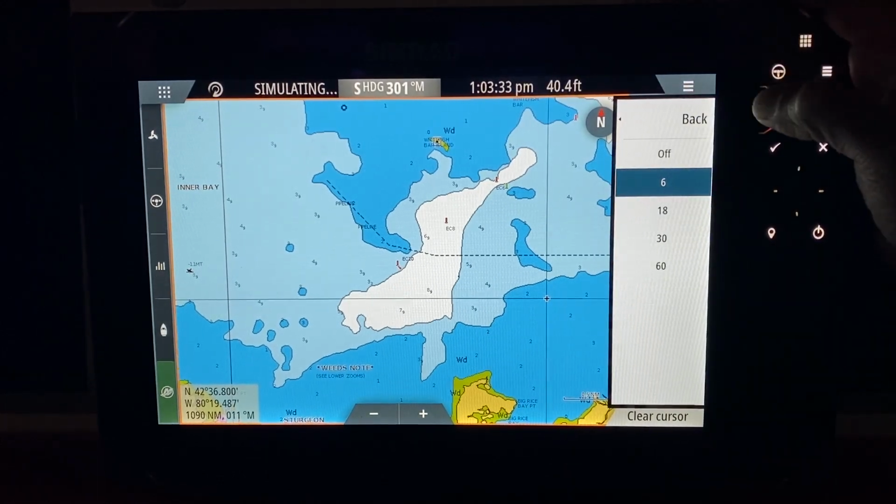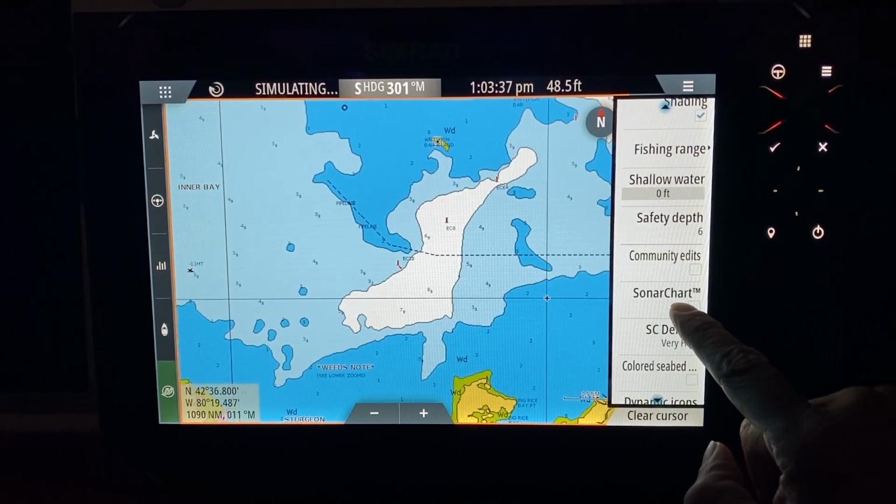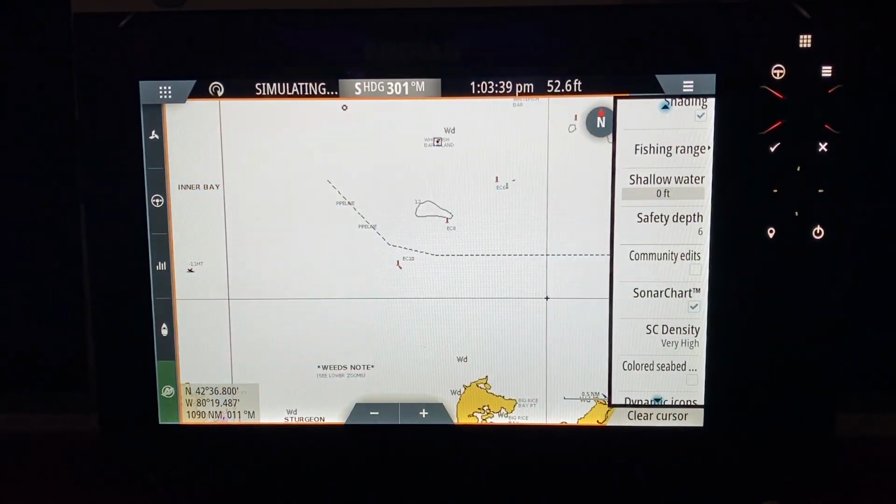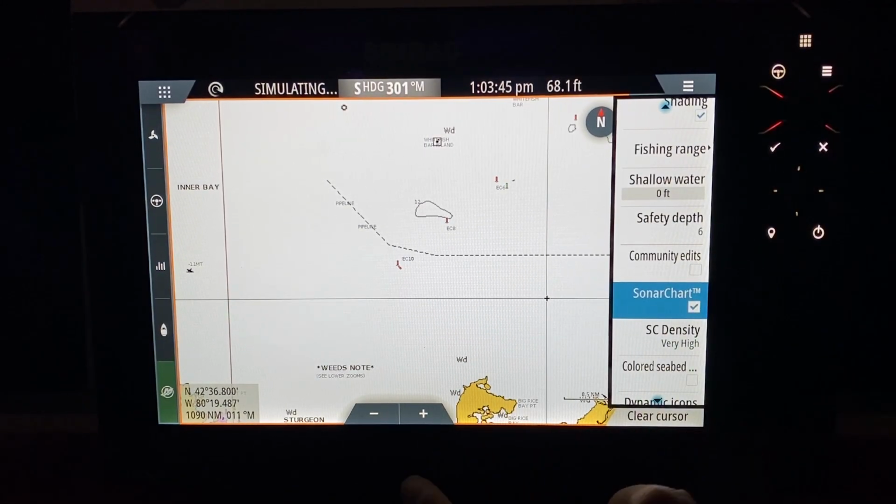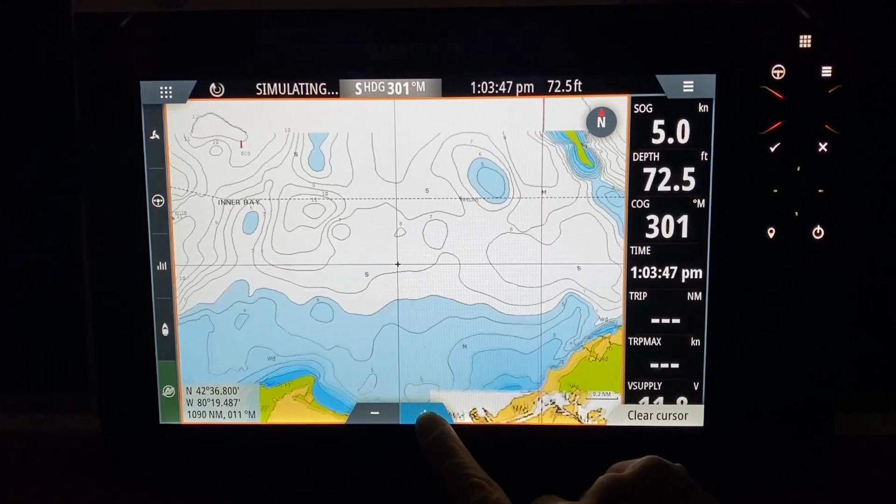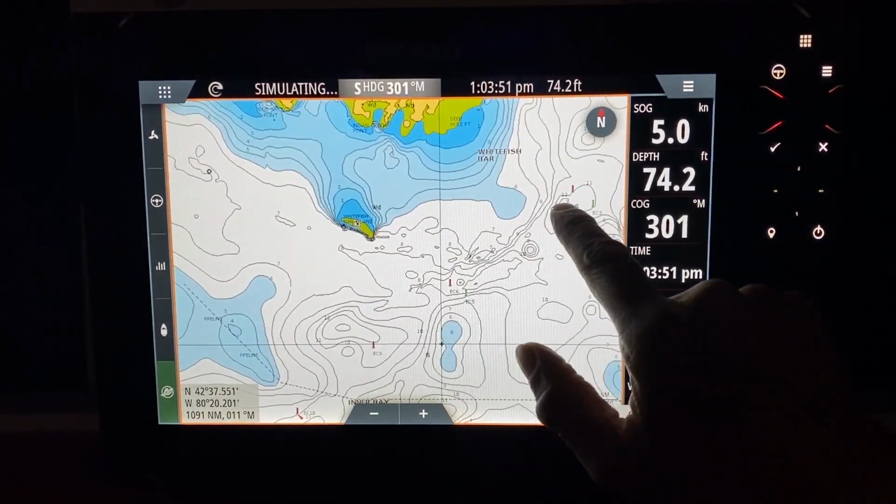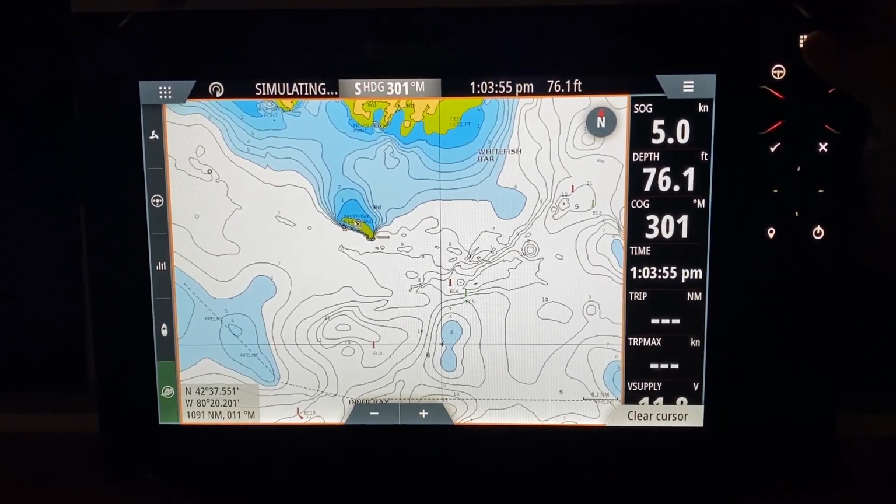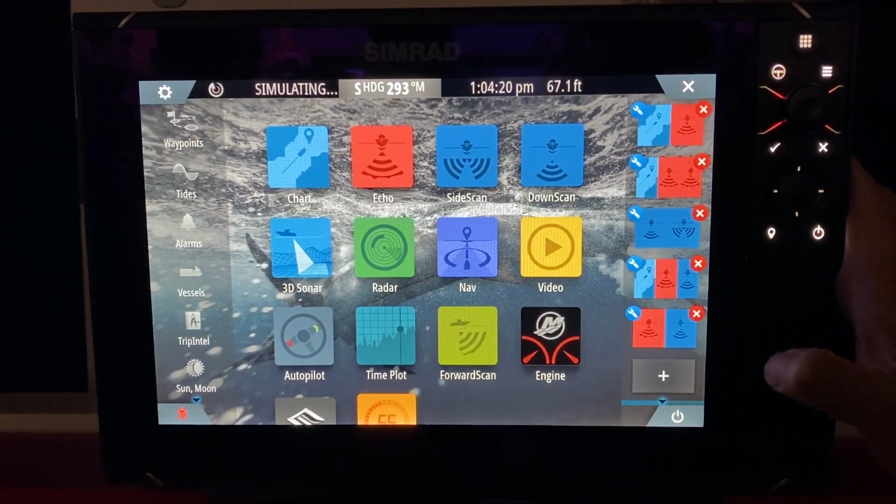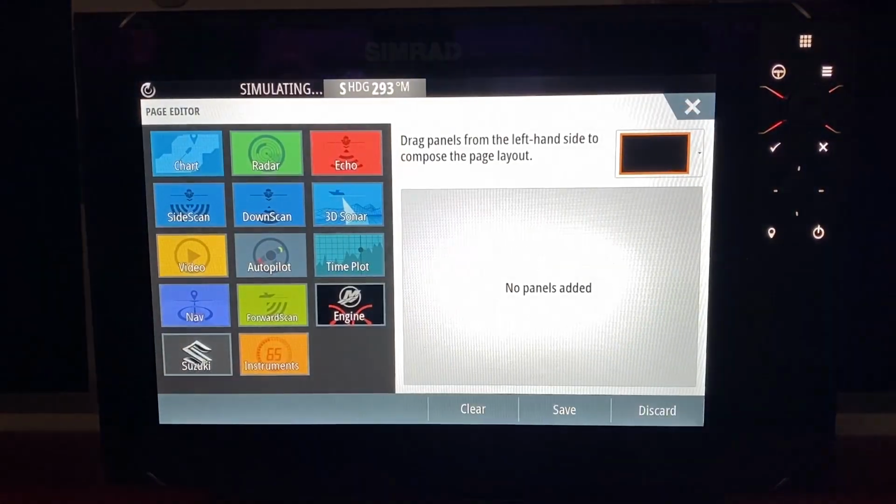Okay. Now we're going to turn on the better card, which is called sonar charts. When we turn on the sonar charts and we zoom in, which I can twist with this round button, or hit the plus button, it now has every 1 foot contour. So this is the Navionics Plus card. So let me show you a little neat trick that the Simrad also does. Hit the page button. So let's create a really nice page for you. Pick the create a page button,